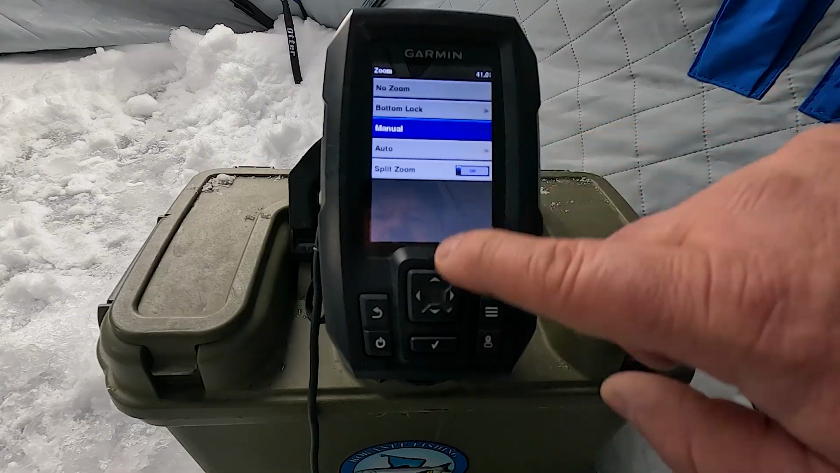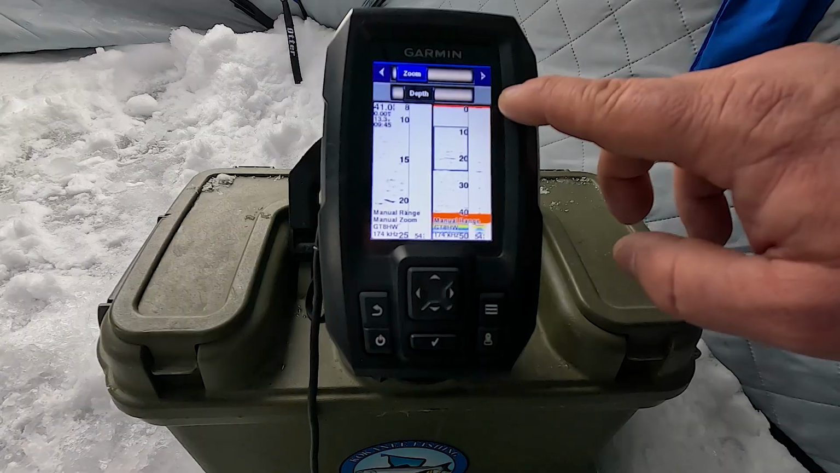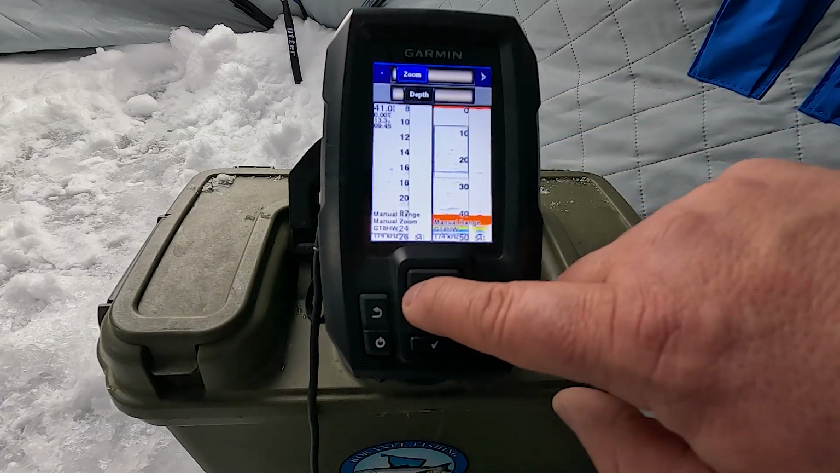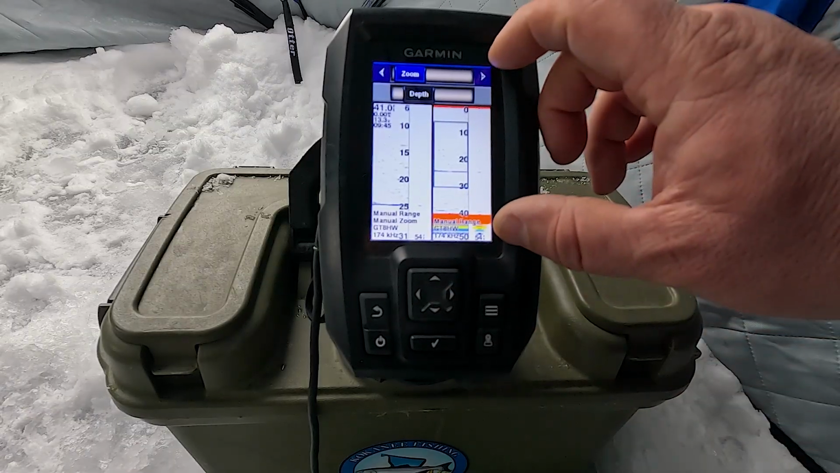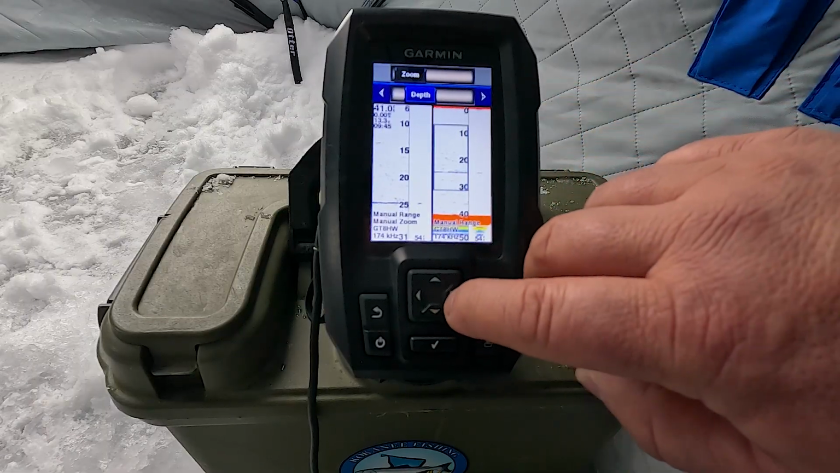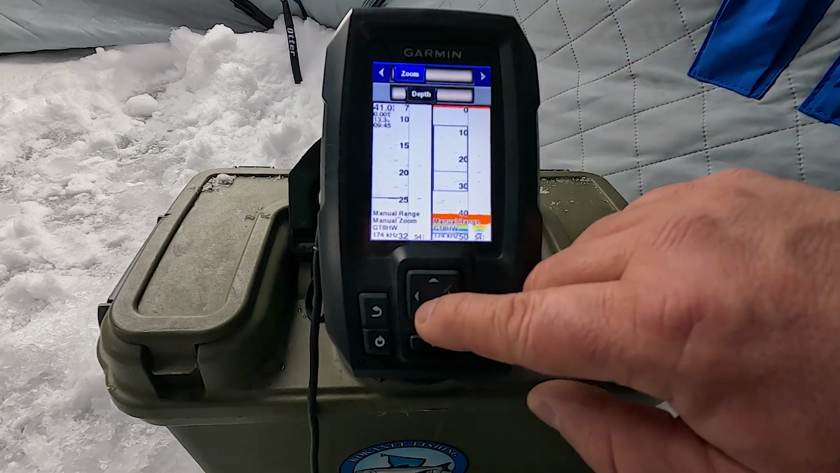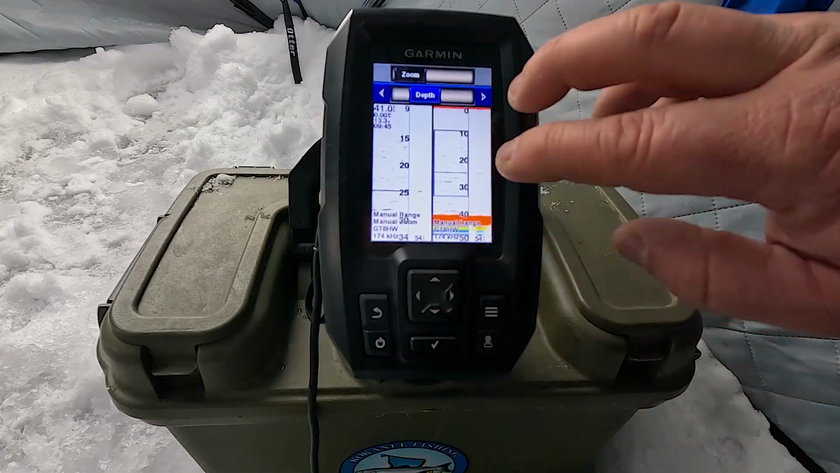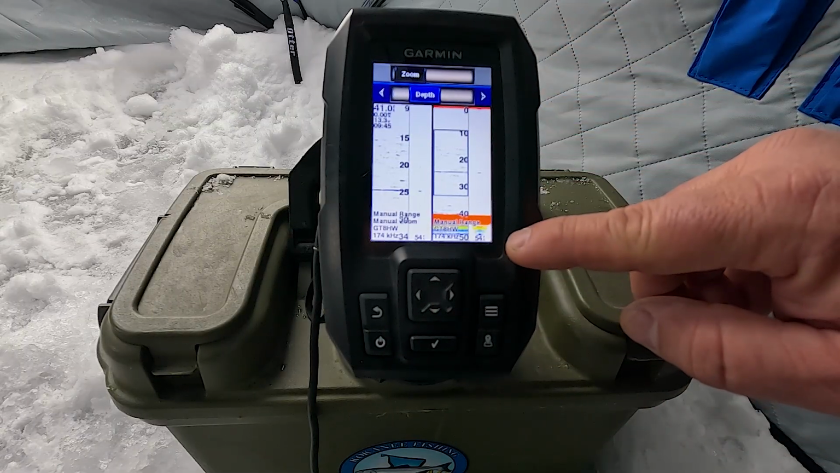This manual zoom is one of the most valuable because you can choose your depth. So we can zoom here like this, and we can make this rectangle, this search pattern, wider or narrower. And then we go down to depth, and we can actually move this rectangle, the search pattern where we're looking in the water, up and down. So it's very valuable. You can see it move. If you're searching for kokanee suspended over, say, 100, 200 feet of water.